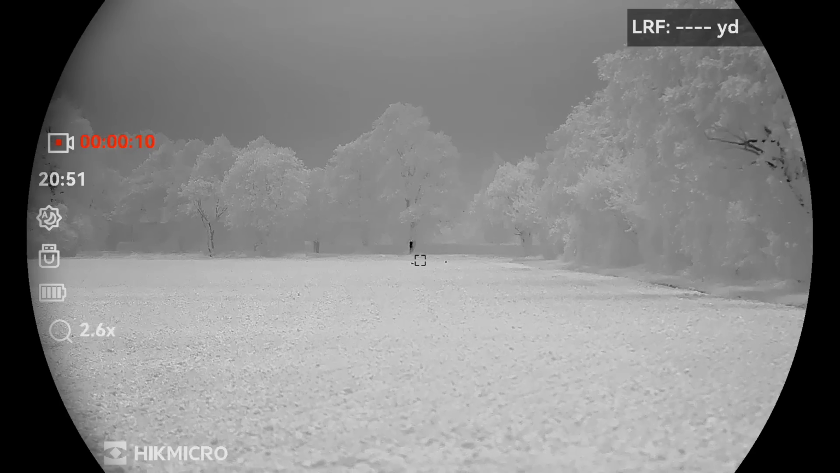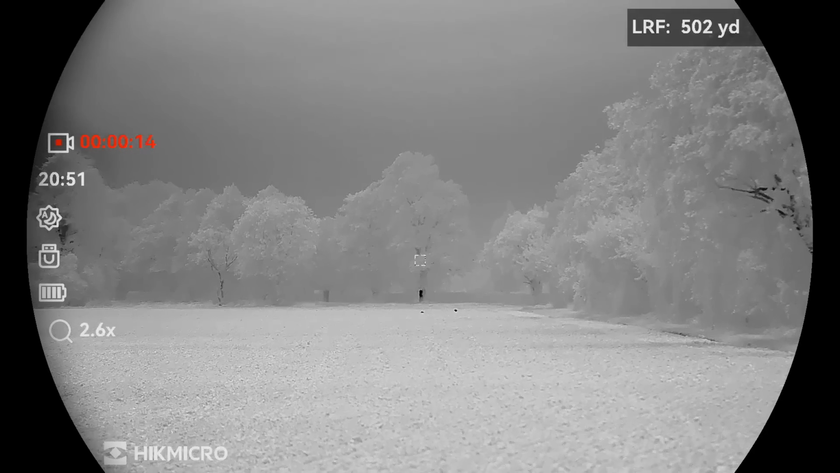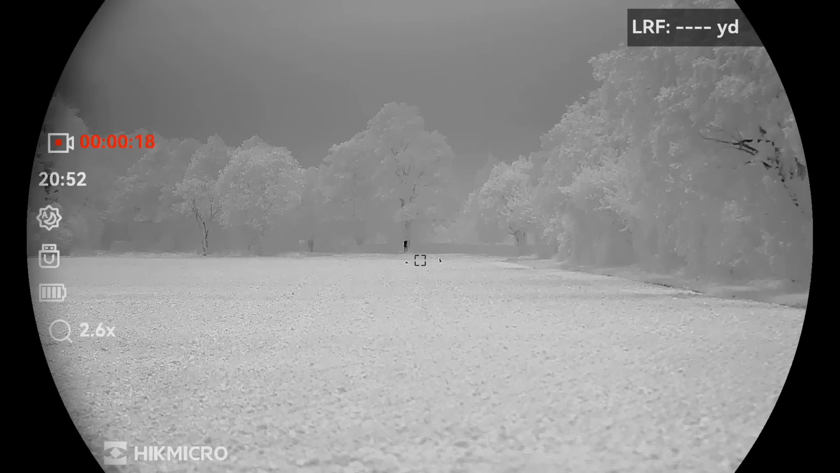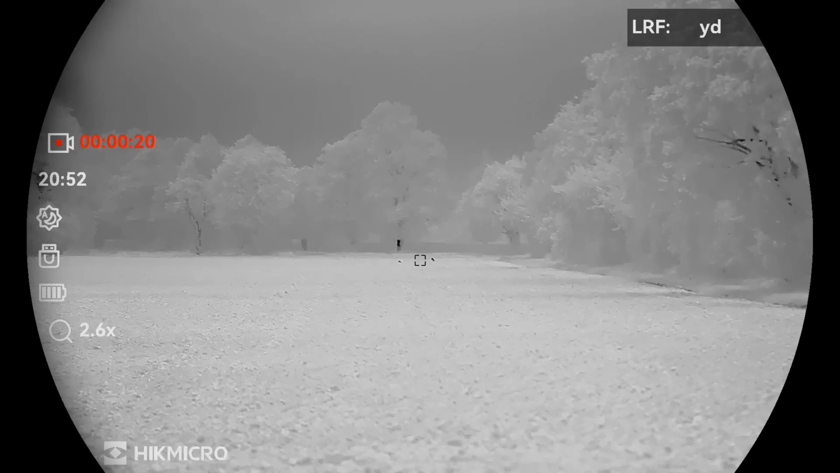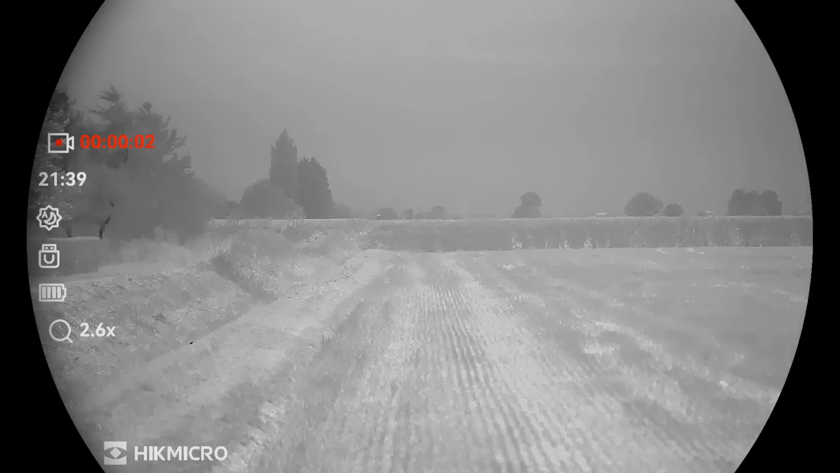One down tonight. Out of the shade, and with the wind having picked up a little bit, the mist blew through somewhat. I then spot two foxes together, only one field away from where we'd just seen that one. I couldn't quite ping these to get an exact range, but the tree behind them is over 500 yards away.